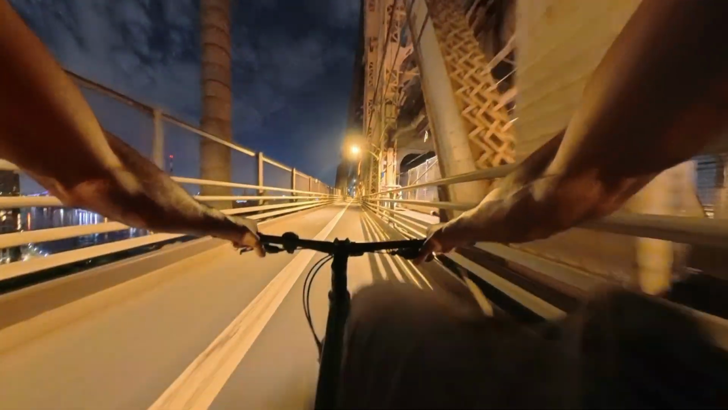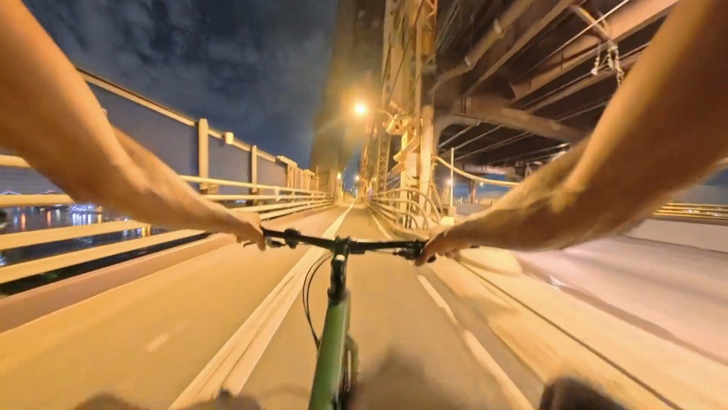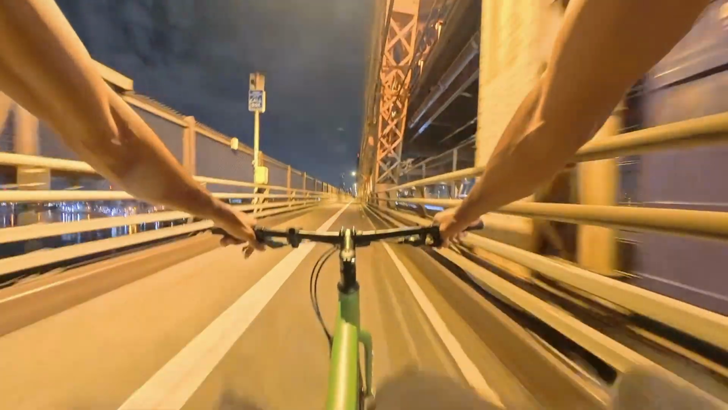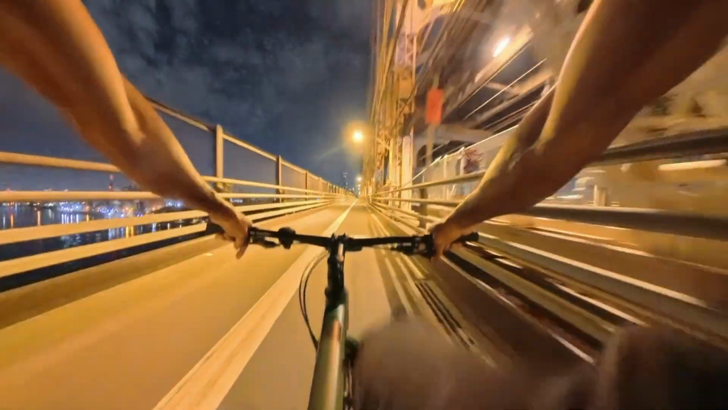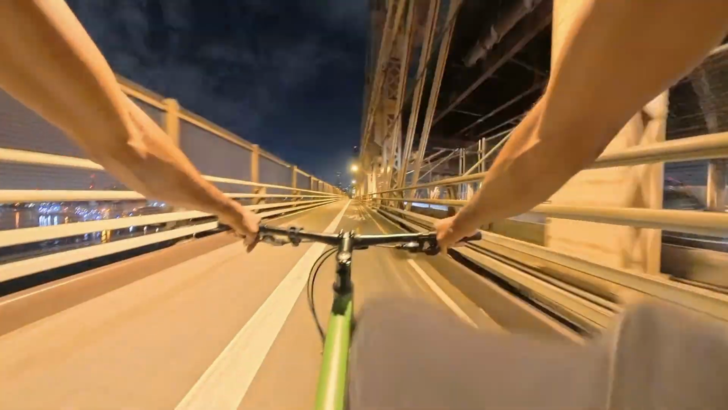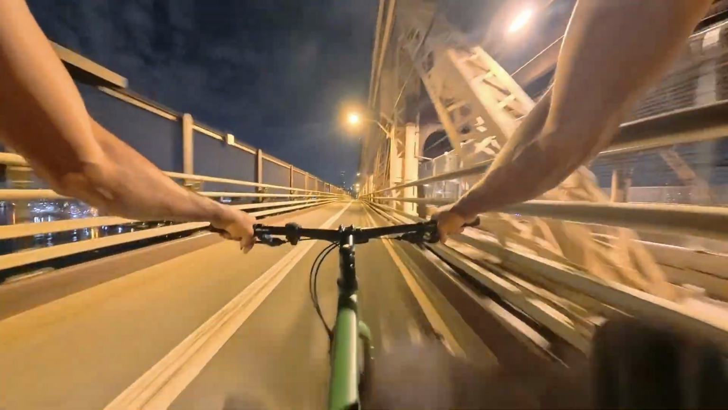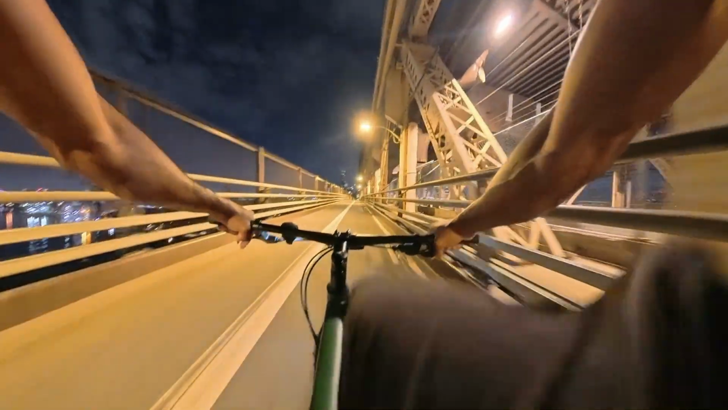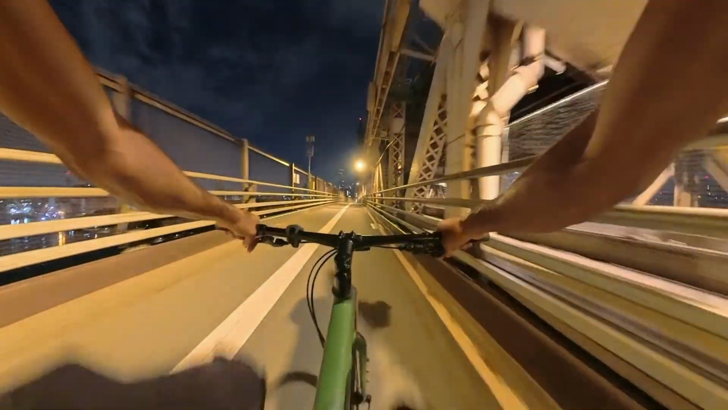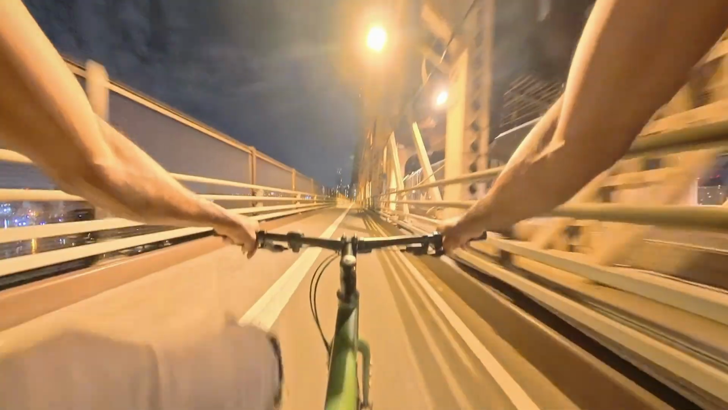All right, so I'm at the top. About to head down. About to head down the bridge now. Yeah. About to speed up. Get that speed going. Yeah. I'm on gear 6 right now. About to take it to 7. Let's go.